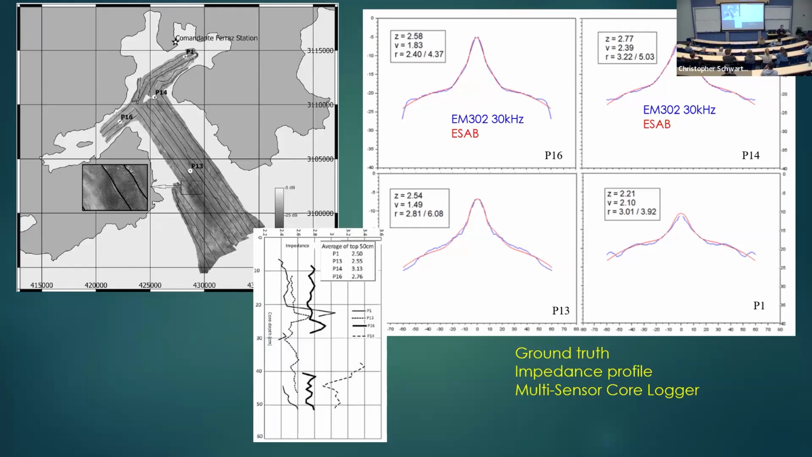So our best educated guess was that we could get an average of the top 50 centimeters, where there was a soft sediment, and assuming that that would be the maximum penetration we will get in the sediments. But this is an interesting question. Sometimes we talk about the impedance. Well, the impedance of the top 5 centimeters, top 10 centimeters, top 50 centimeters. When we have a profile like that, those questions arise.